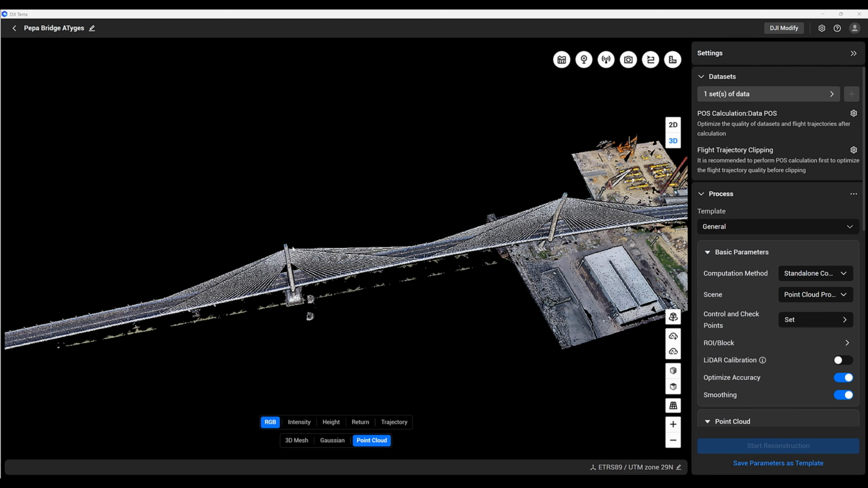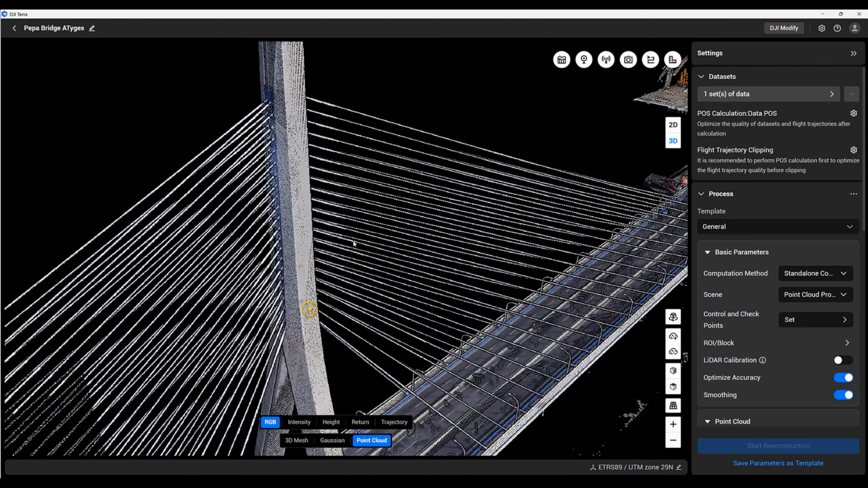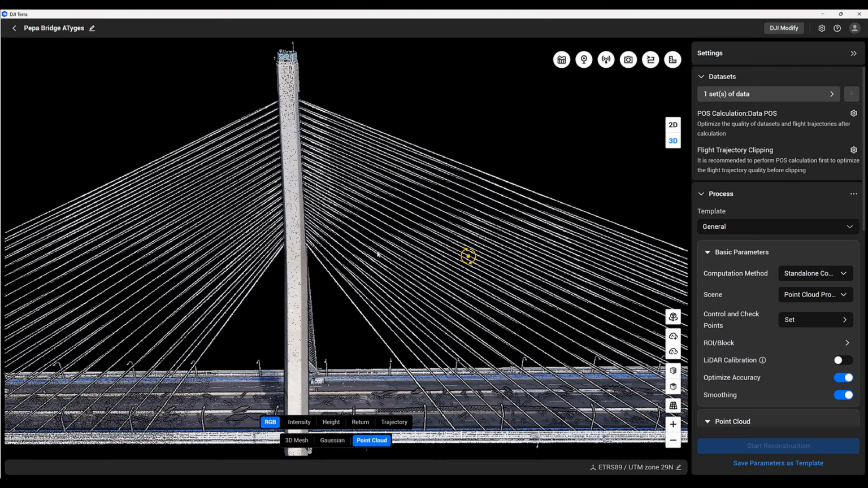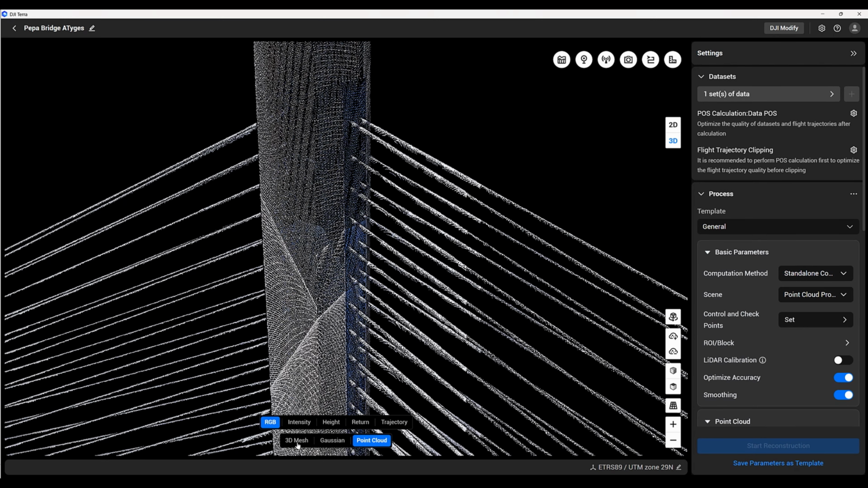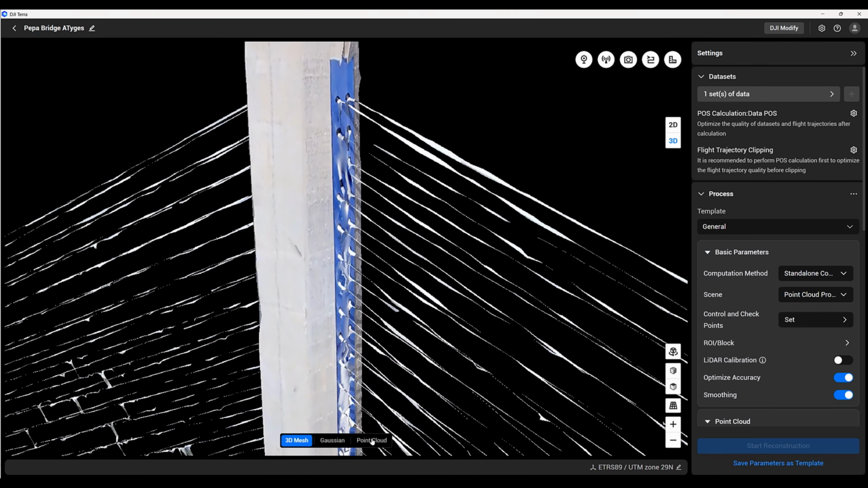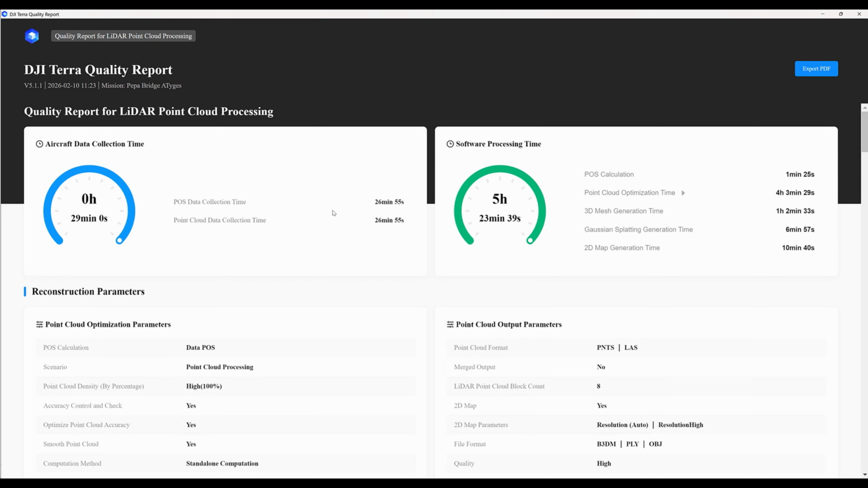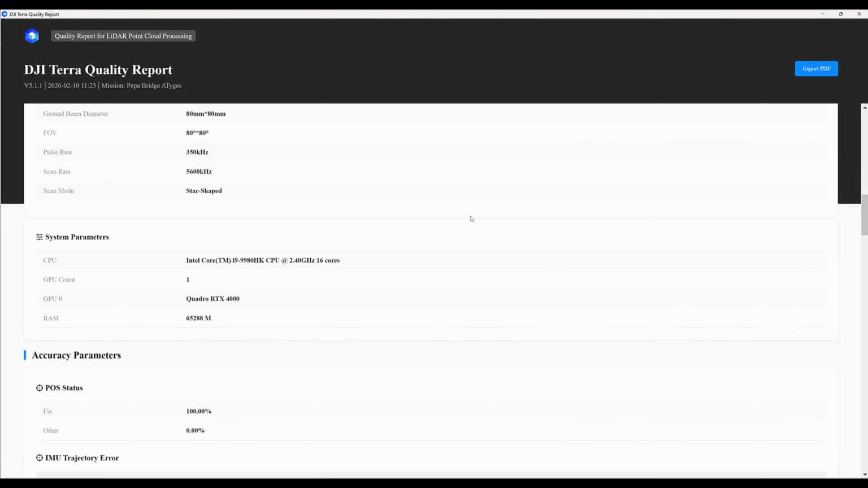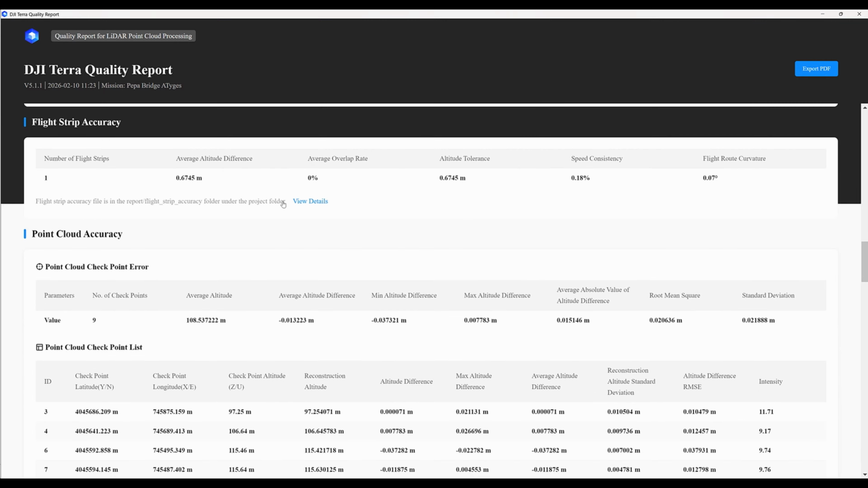The generated point cloud clearly reveals fine structural details of the bridge, including cables, tension systems, and overall geometry. Alongside the point cloud, a high-quality 3D mesh and Gaussian splatting model are produced, providing detailed and visually accurate representations of the structure. The quality report is then reviewed to verify accuracy. After approximately 5 hours of processing, the reconstruction achieves a root mean square error of about 2 centimeters, with ground control point errors below 7 millimeters, confirming high precision.